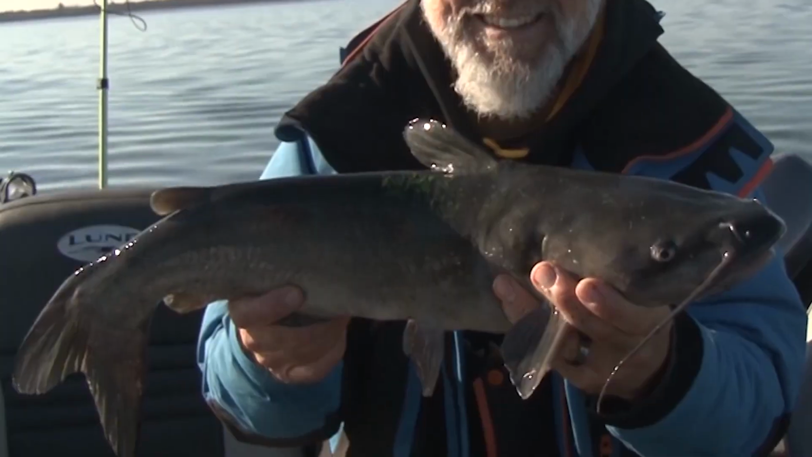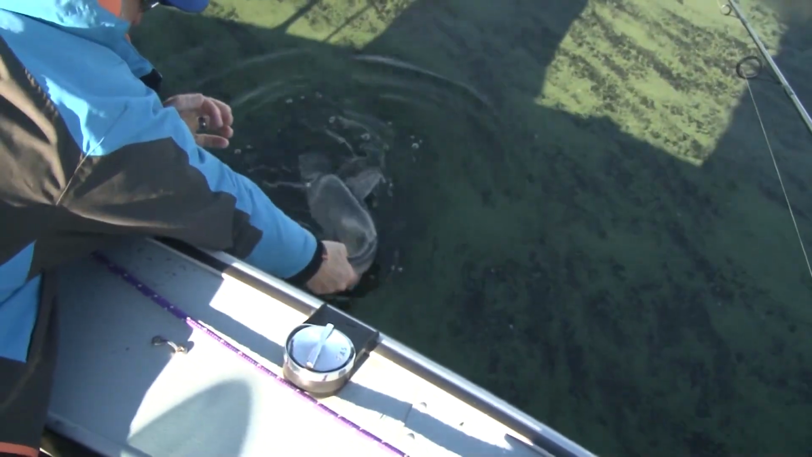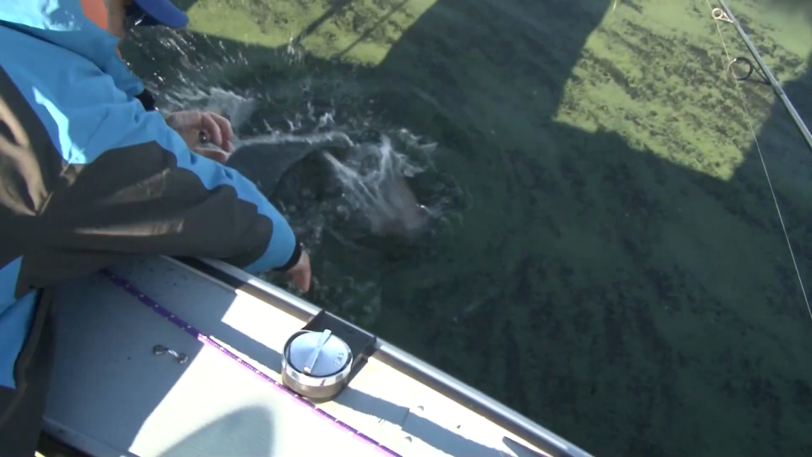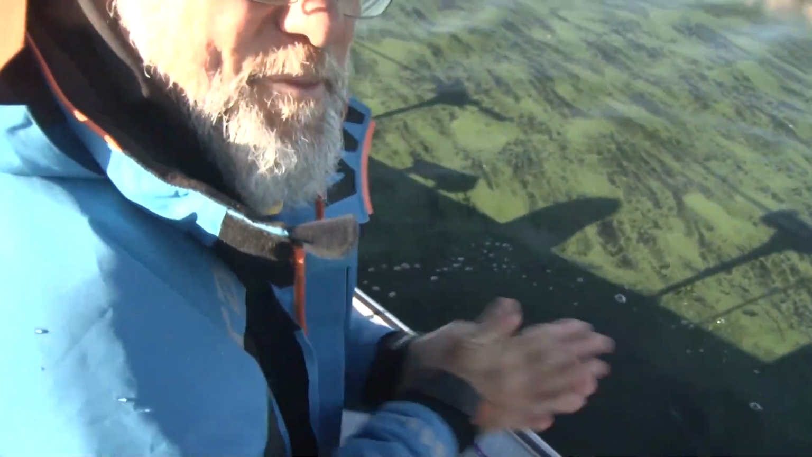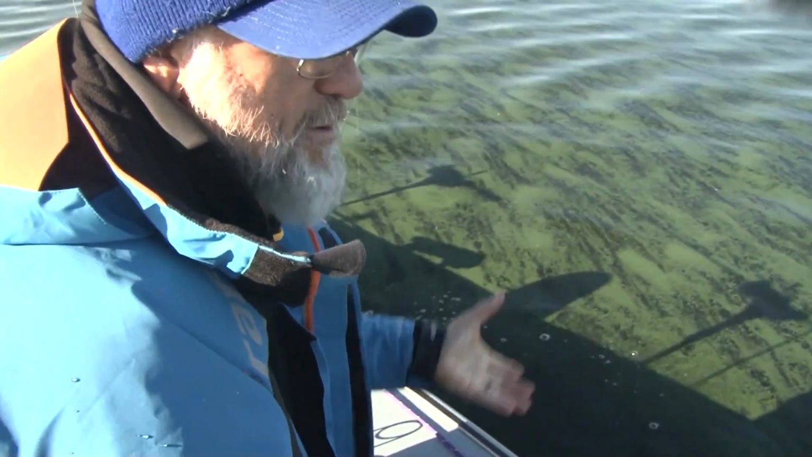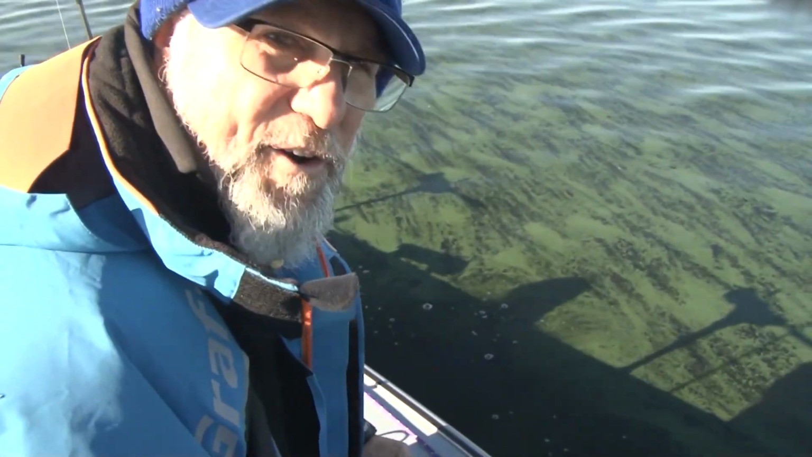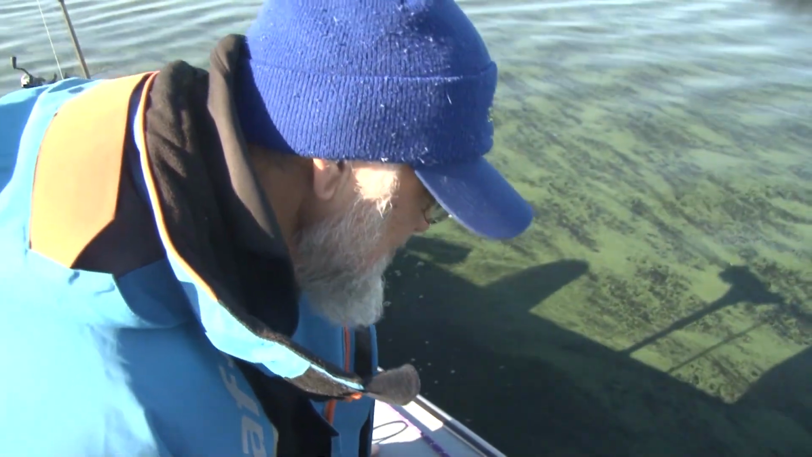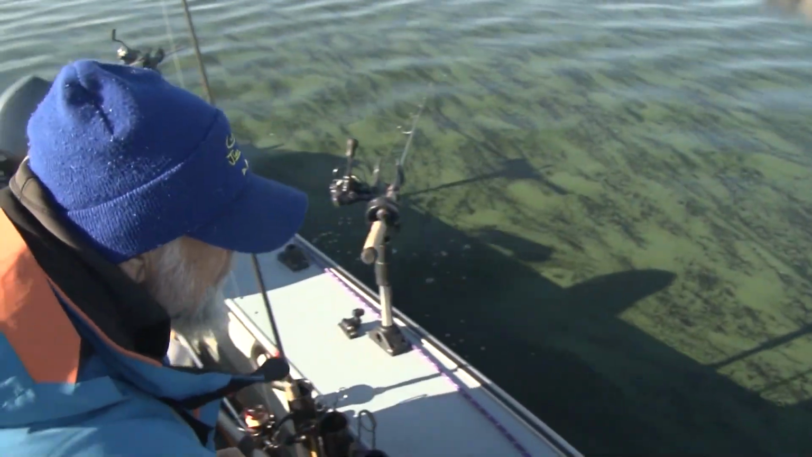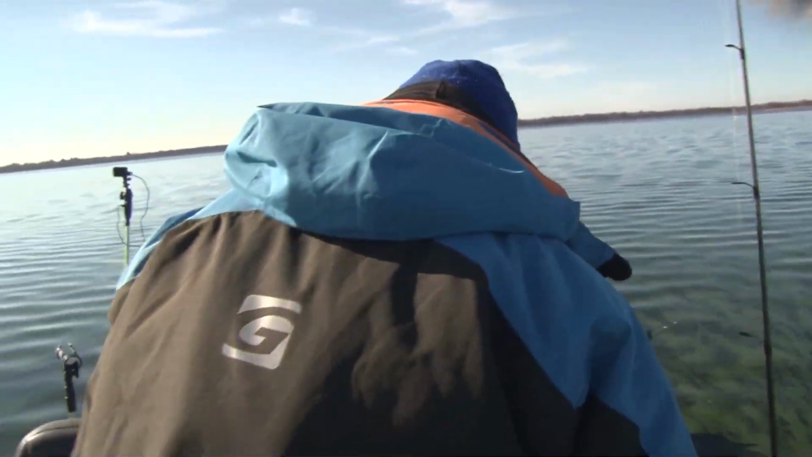So, we'll let him go. It's probably about a 24-inch or so. Well, it ain't going to be much of an exciting release. Release into the green. This time of year, the bloom is up here. It's a later bloom than normal. There's a lot of phosphorus in this water, and the algae grows off that phosphorus, and it appears as the sun comes up. And we're in 45-degree water, and we've got an algae bloom. So go figure.